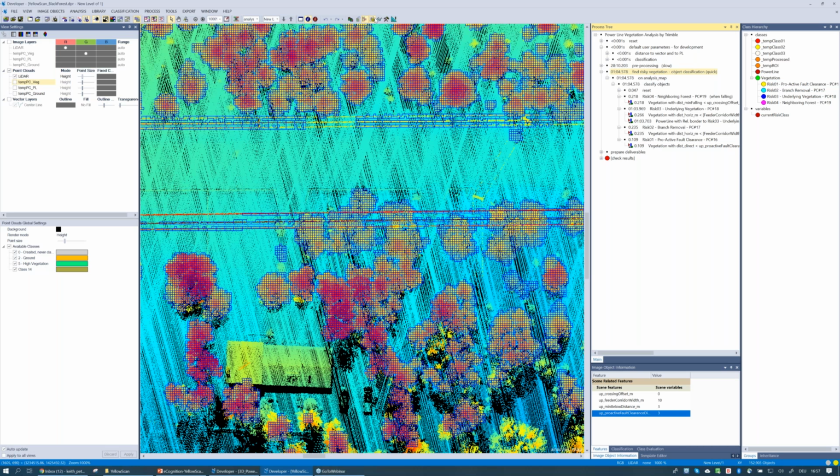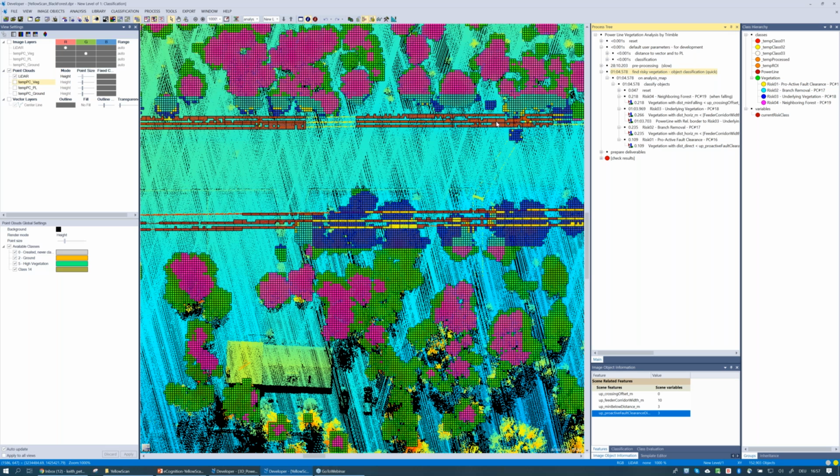So I've classified my image objects now. You see I have image objects classified as power line here, as well as these various classes. We can see the corresponding class hierarchy type of legend here on the right. So I've identified here just vegetation that's outside the corridor. I've identified tree crowns that are outside the corridor but high enough to pose a risk. We see in the blue here the underlying vegetation, and in the yellow, this proactive fault clearance, and then some light blue point classes for this branch removal type class.